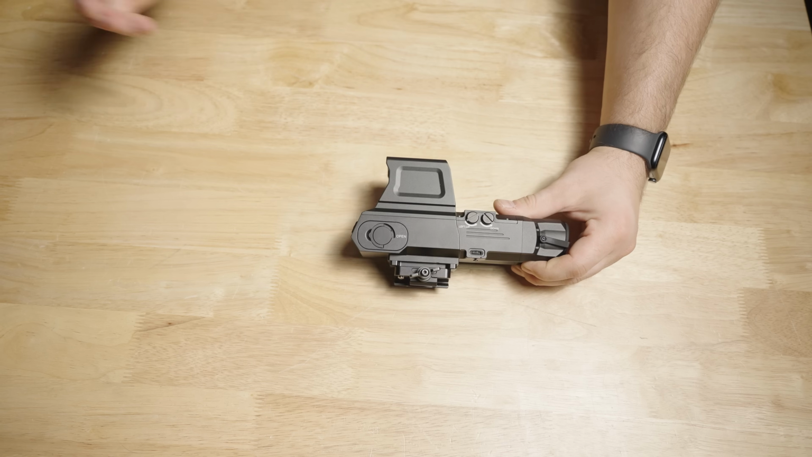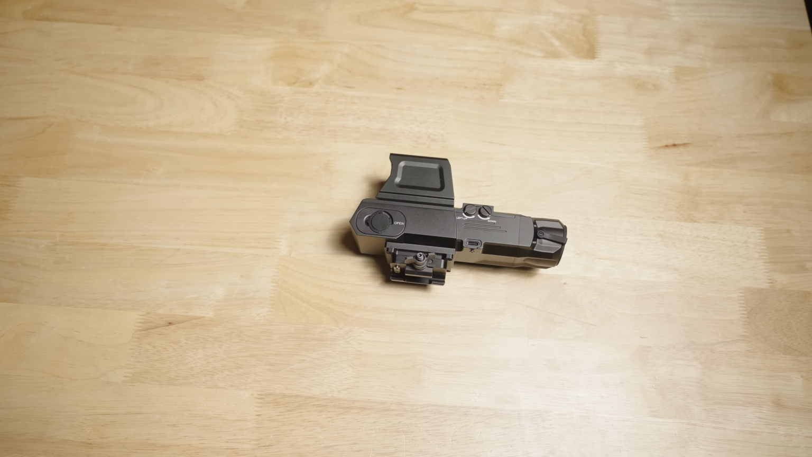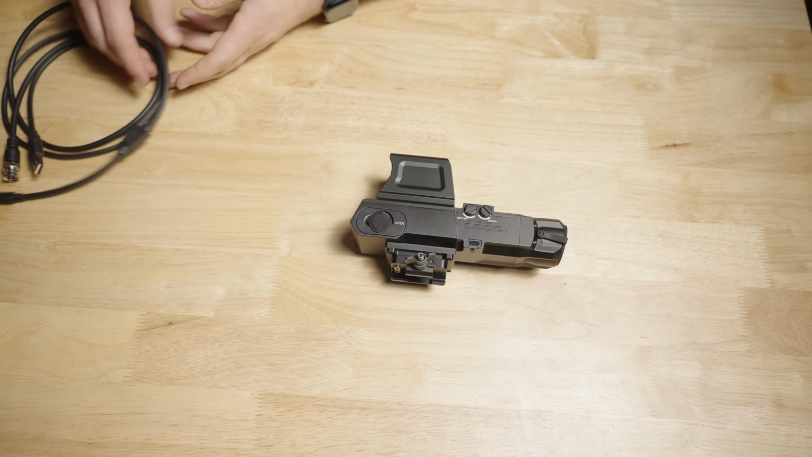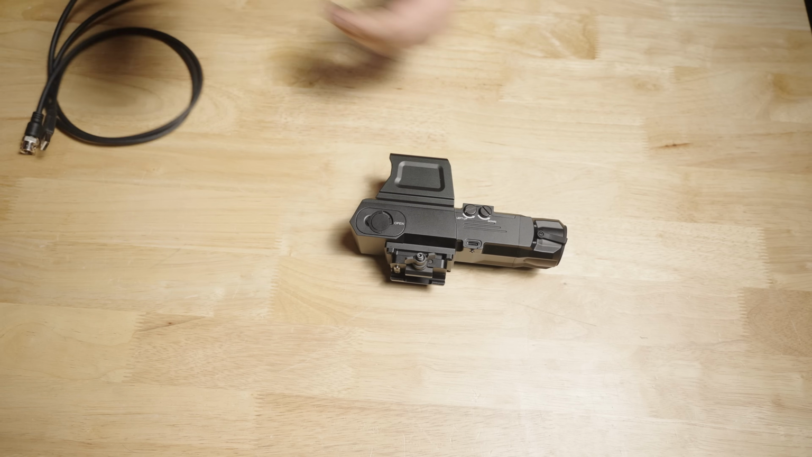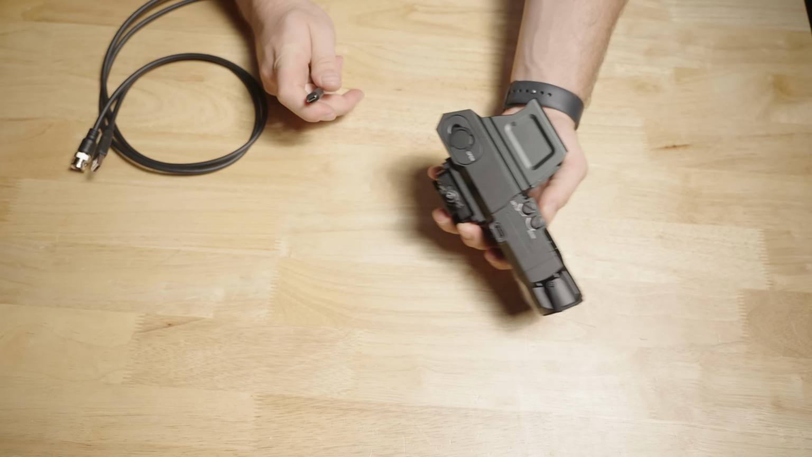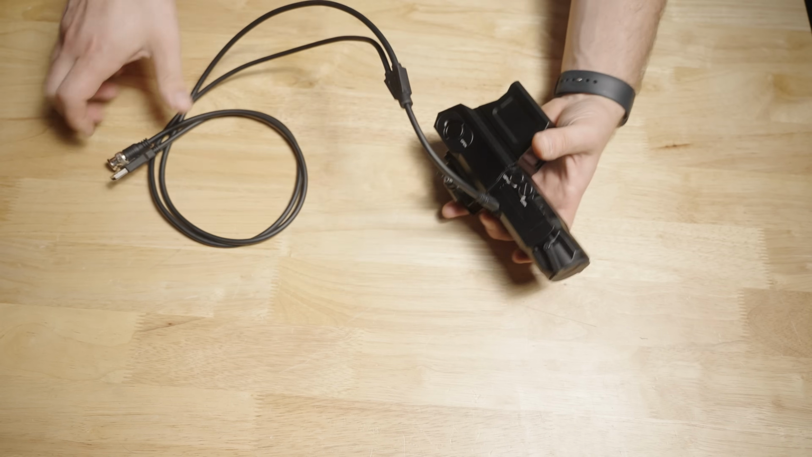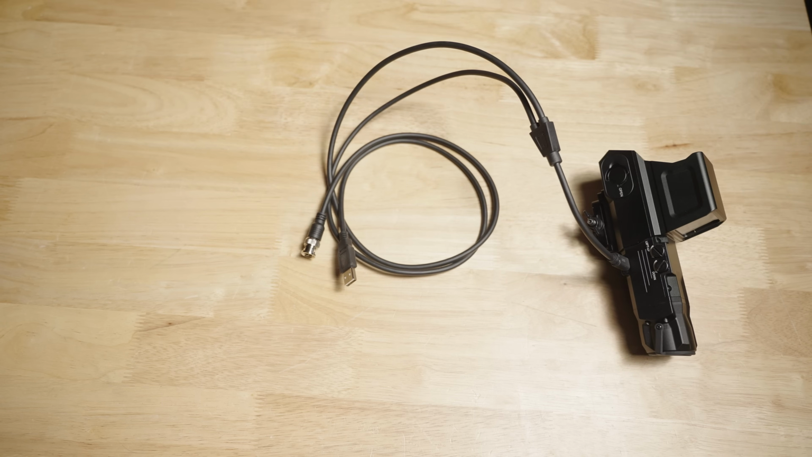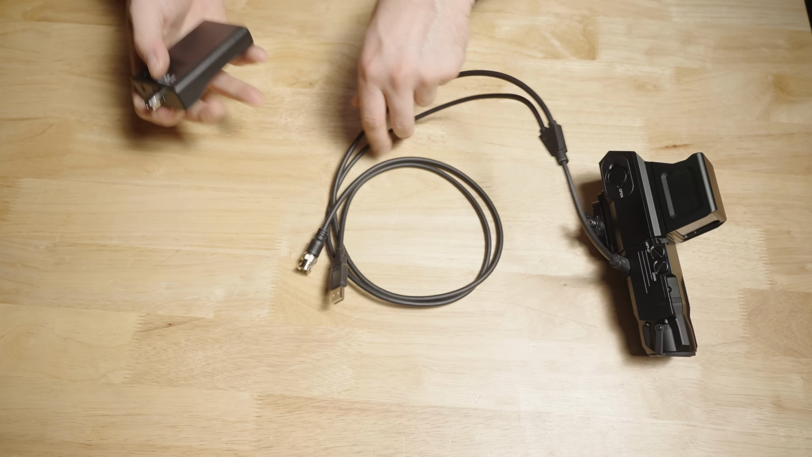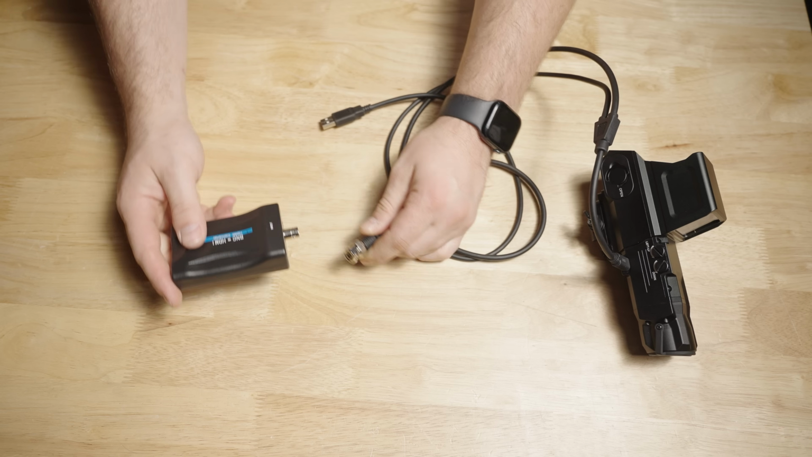So first thing, let's talk about the video export capability and what I needed to do to share this sample footage with you guys, because this is probably my biggest complaint about this optic. It was a little disappointing. So you have this USB Type-C that they advertised for video exporting. Cool. They included this cable. This cable goes to a BNC. So, all right, neat. Not many BNC video recorders out there. Maybe there's a few, I could be wrong.